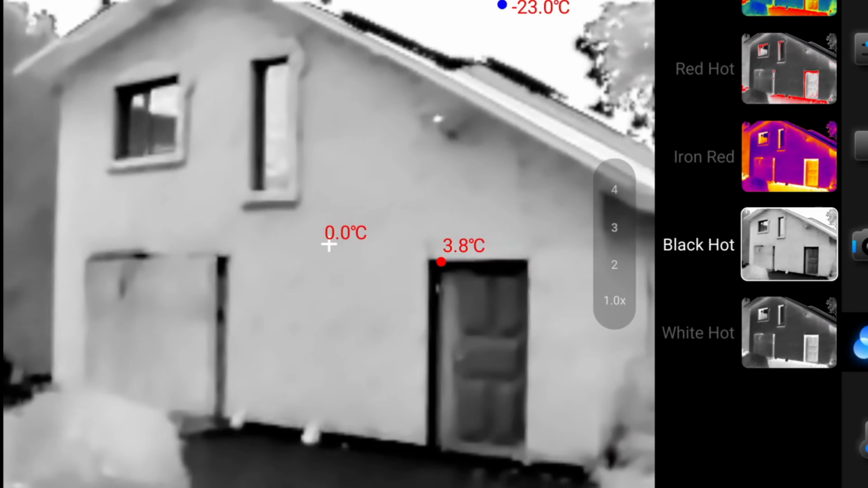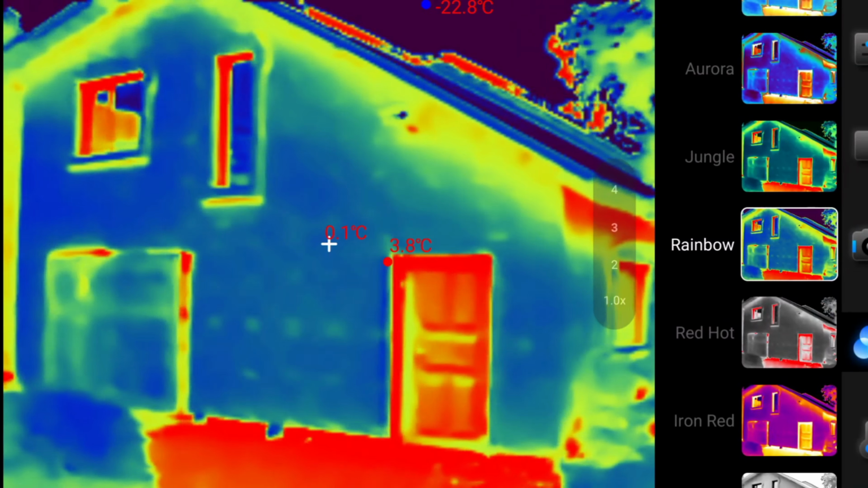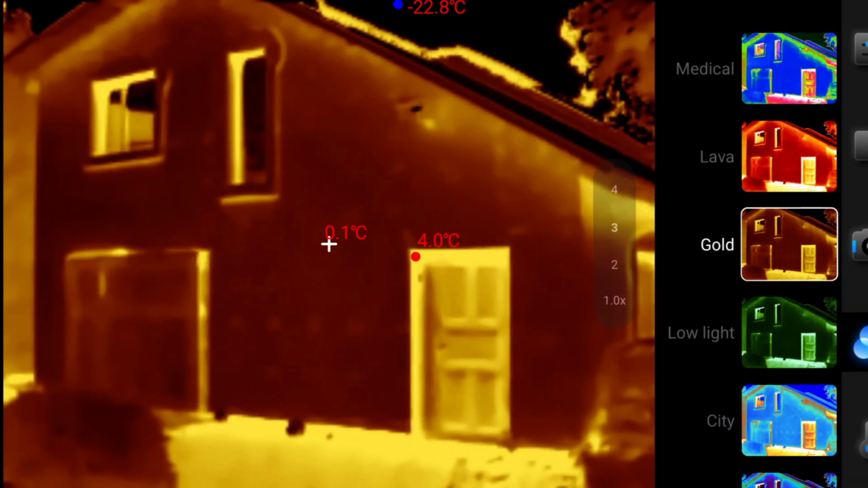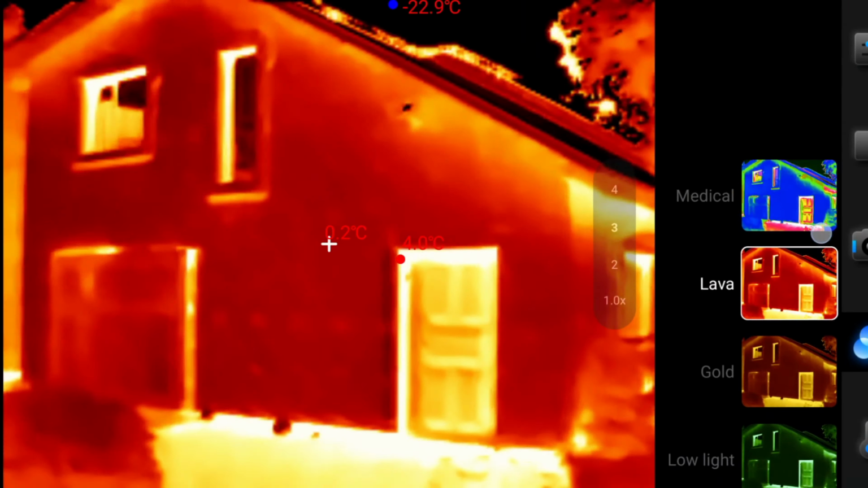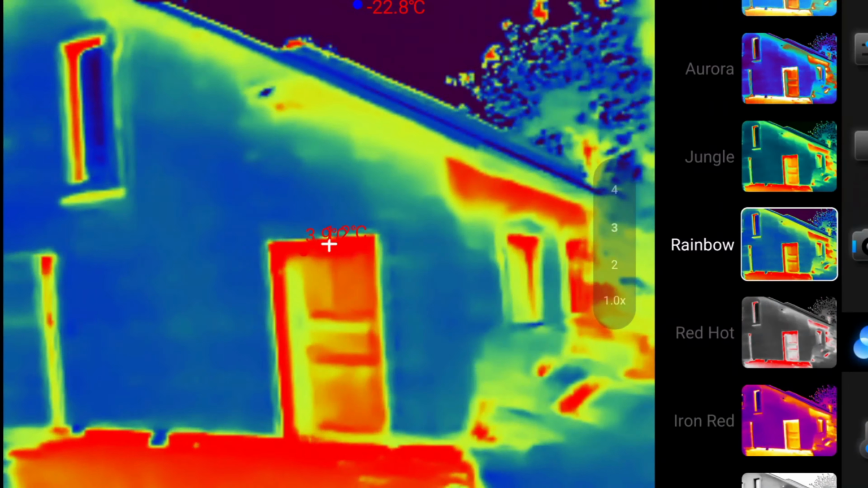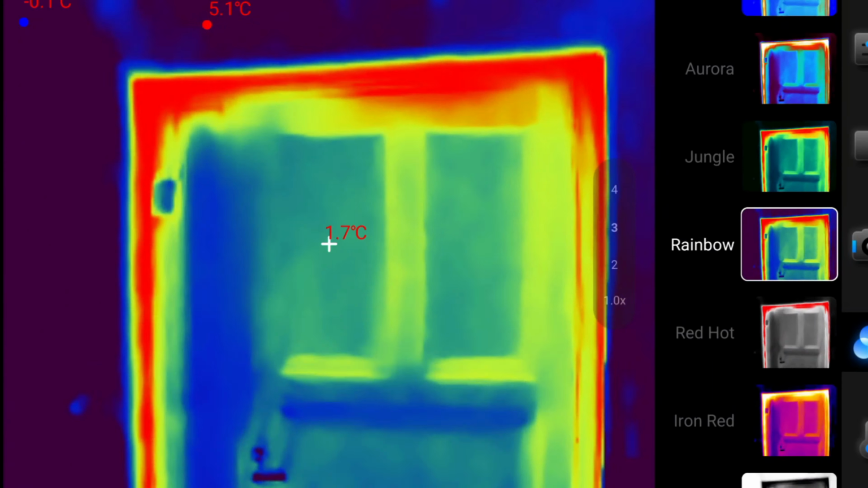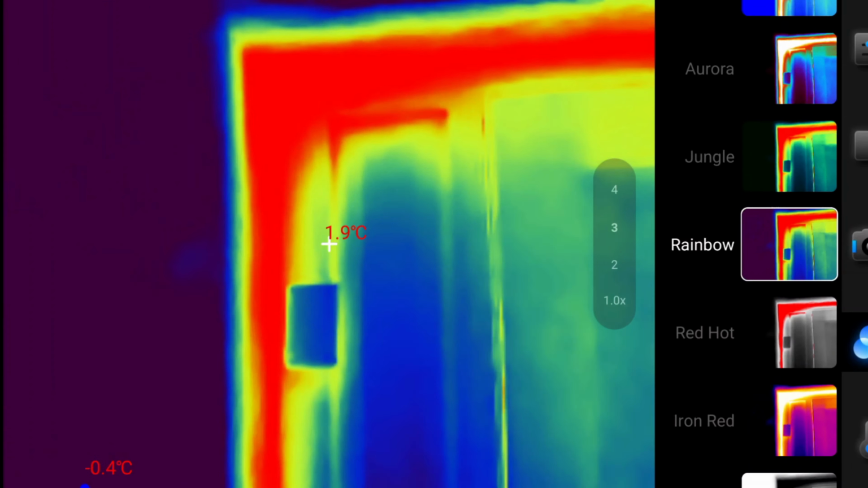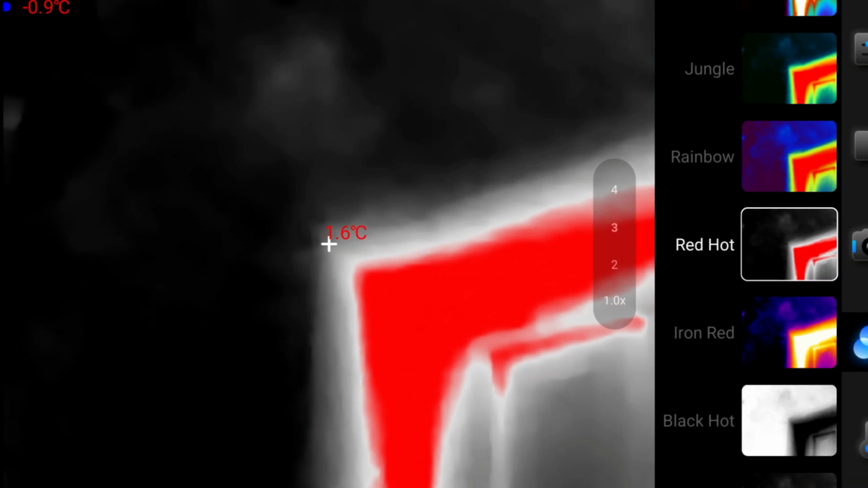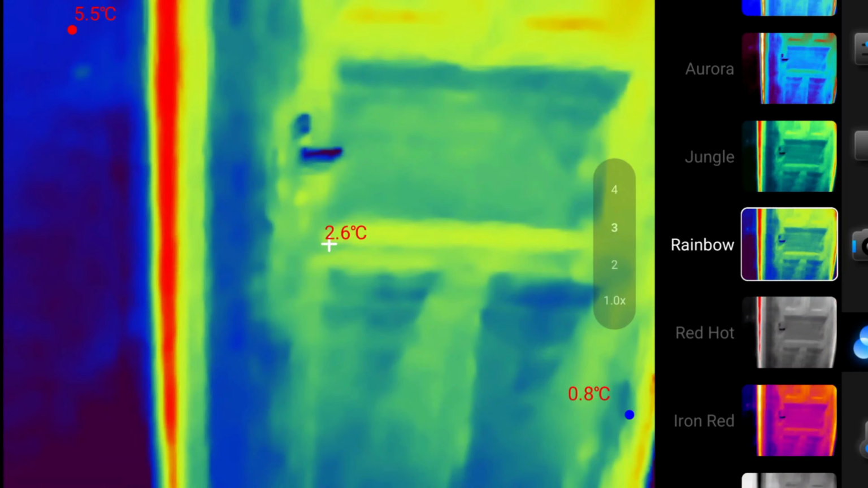First let me show you all the modes we get on this camera, so you can see for yourself what they look like. Obviously we are going to change these modes depending on what you are actually doing with your camera. You have pretty much a mode for everything. For example, maybe select this rainbow. This is actually one of the best, I think, for this kind of task. So you see, absolute mess when it comes to the doors. They're leaking heat like crazy, and I wasn't aware of any of this. I was just wondering why my house was losing heat like crazy.